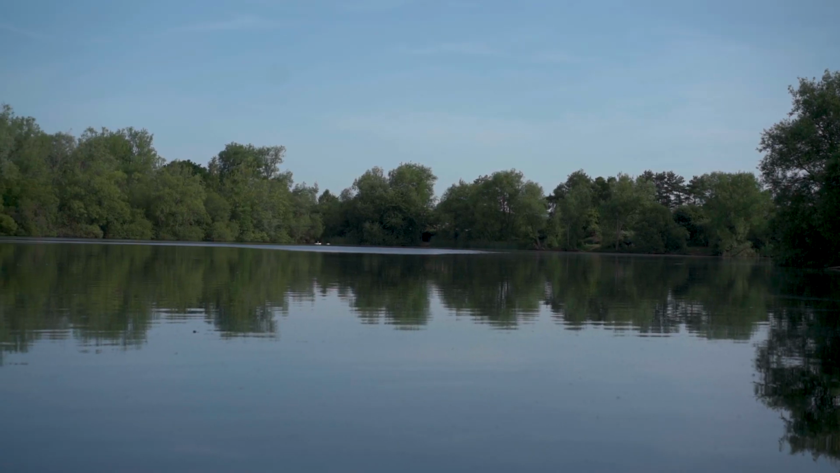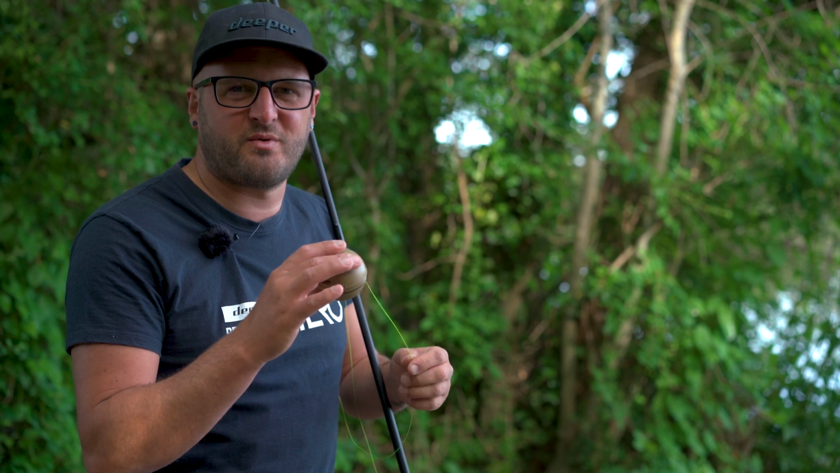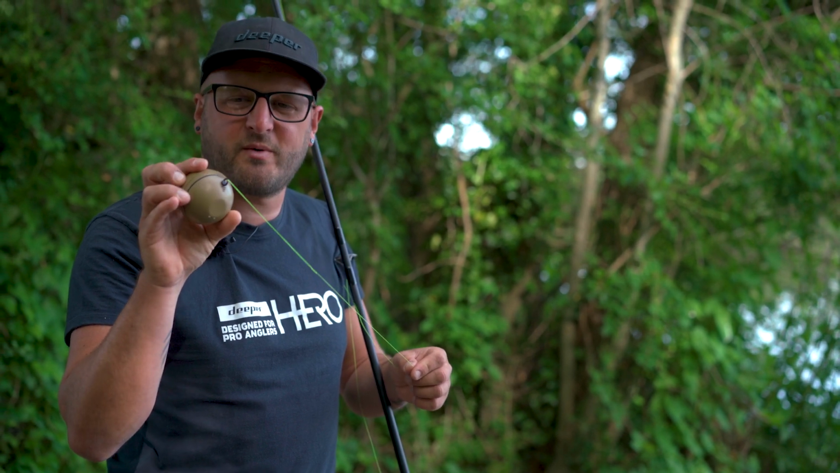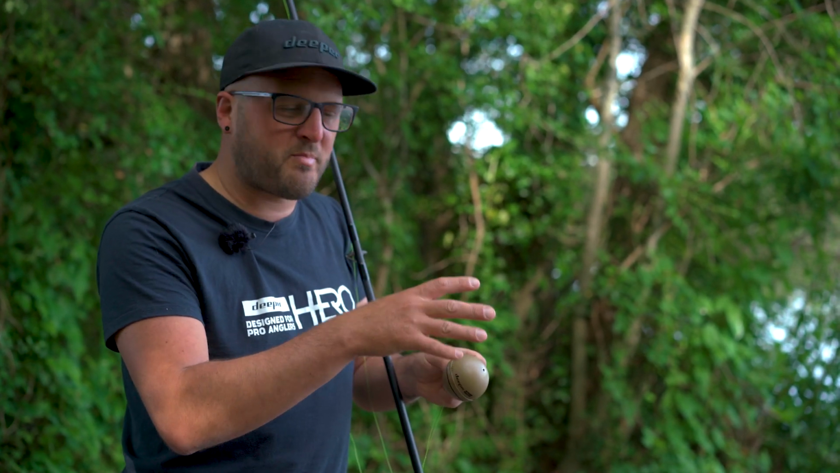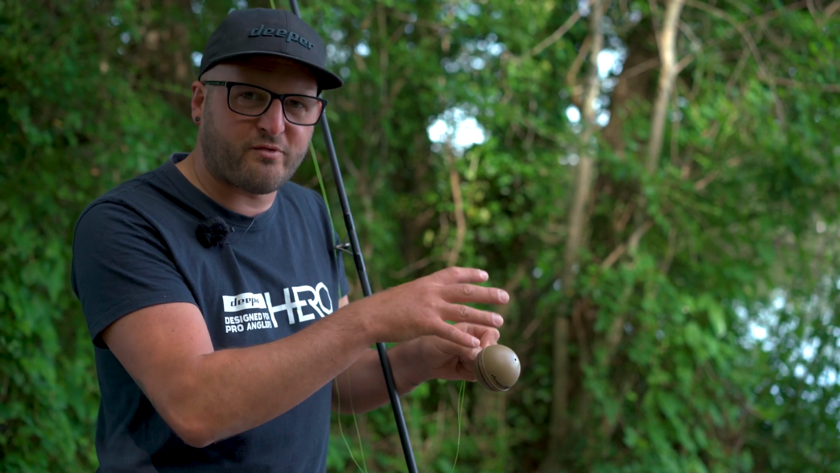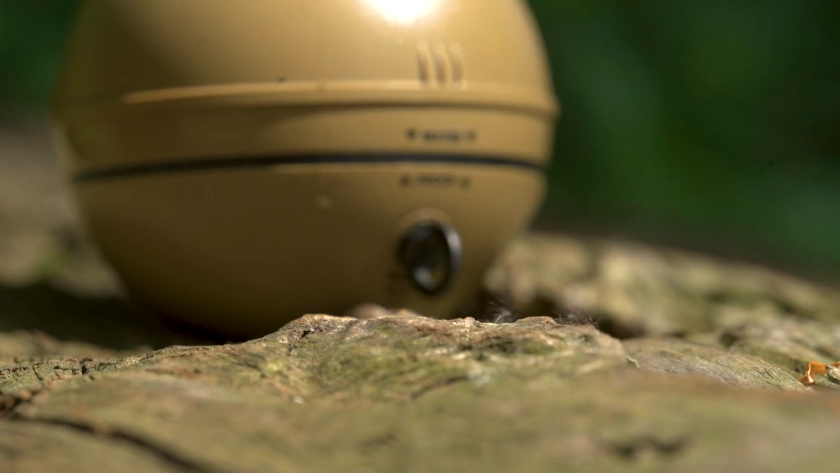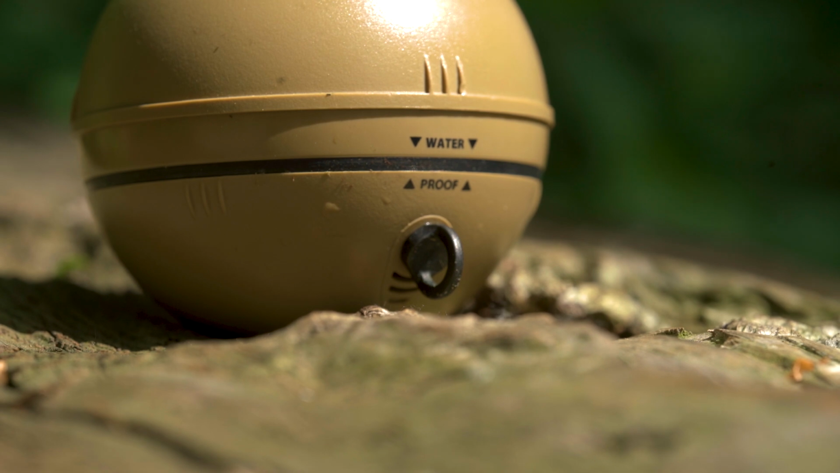So we've just arrived at the first swim, and I want to show you a pointer that I see a lot of anglers who use the sonars get wrong, a common mistake, and that is the position of the bolt attachment. As you can see, there are three: top, middle and bottom. If, like me today, you're fishing from the bank, you want to be using the bottom attachment. So screw your bolt directly into the bottom there, and that will ensure you get the best scan quality.